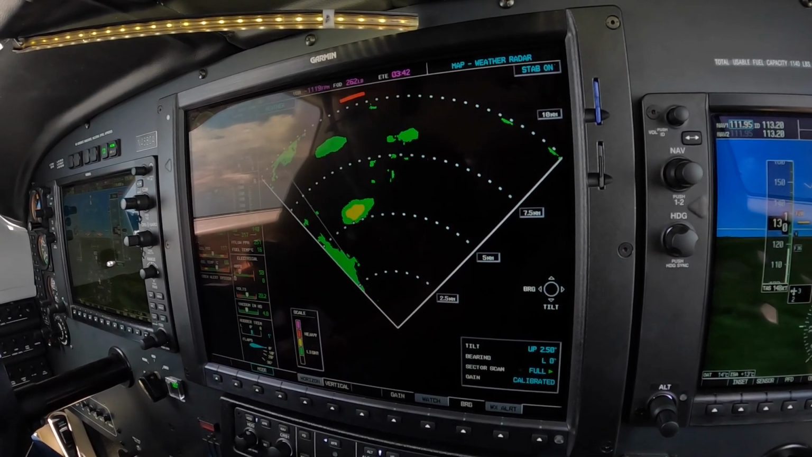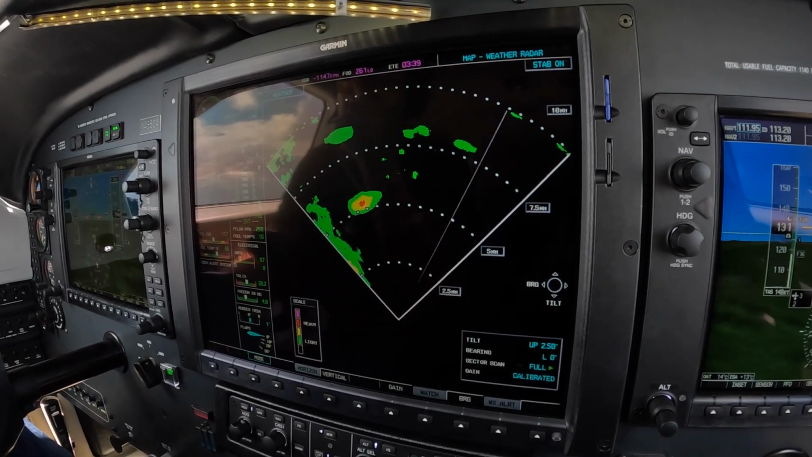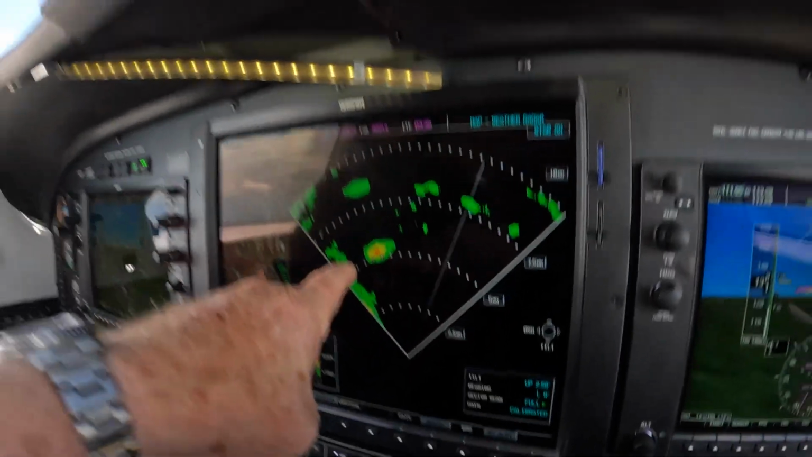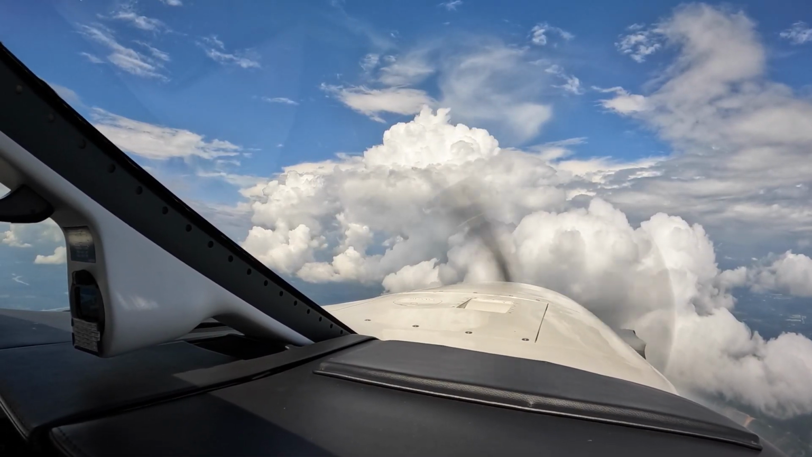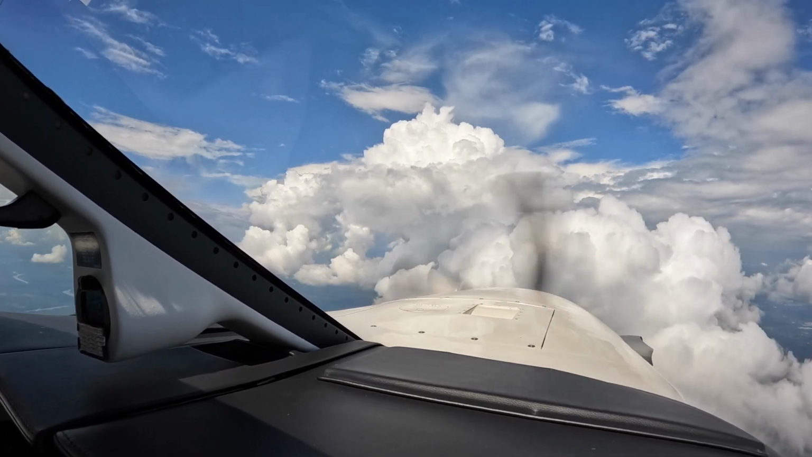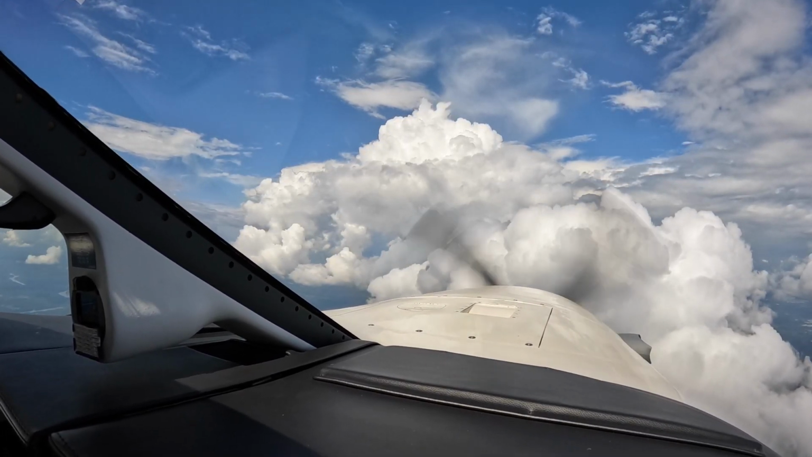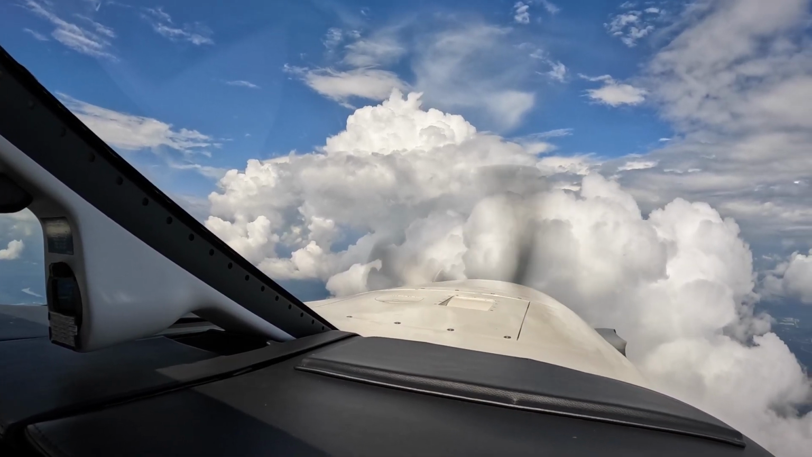So this is a 10-mile range on the radar, and it looks like this guy here is intensifying. It is not. It's because the radar resolution is a function of the distance from the target to the antenna. As we get closer, the light gets brighter and the resolution gets better.